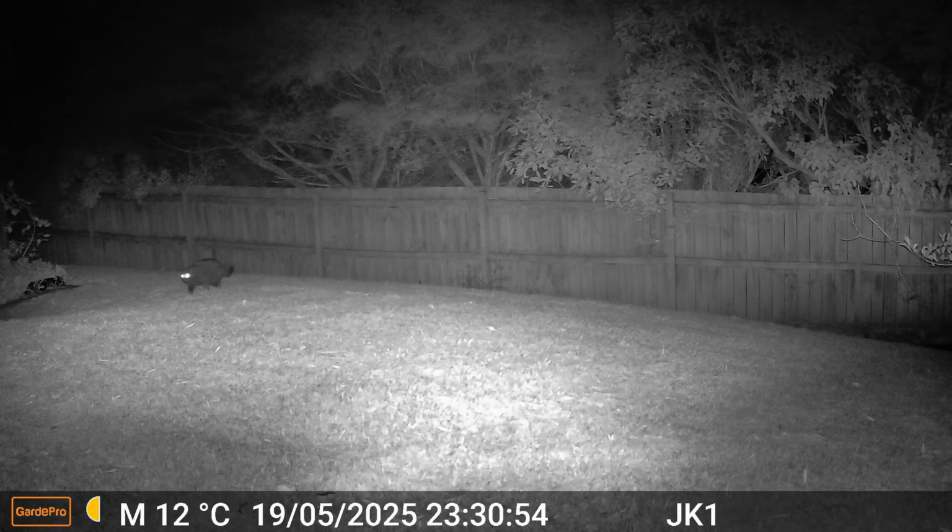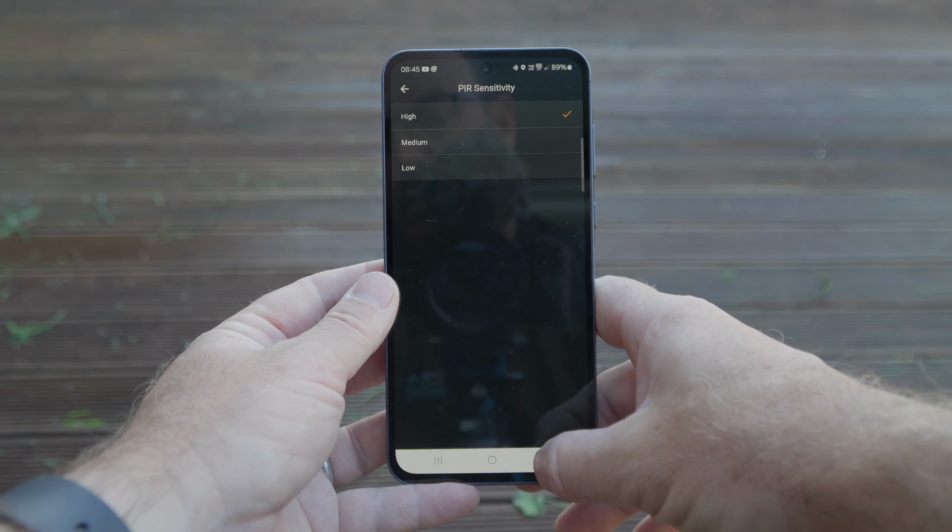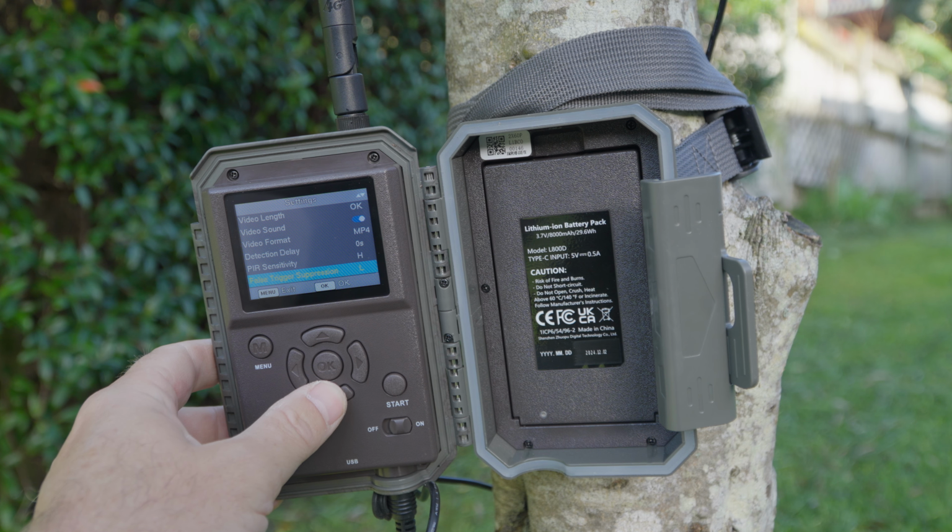The camera is advertised with a 0.1 second trigger speed with 3 motion sensors, 2 on the side and 1 forward covering the 120 degrees of the camera. There are a few settings you can change to deal with false triggers. First, you can turn the side motion sensors on or off, and you can change the motion sensor sensitivity between low, medium and high. Both these settings can be changed within the app, but for some reason the third setting, called false trigger sensitivity, can only be set in camera.